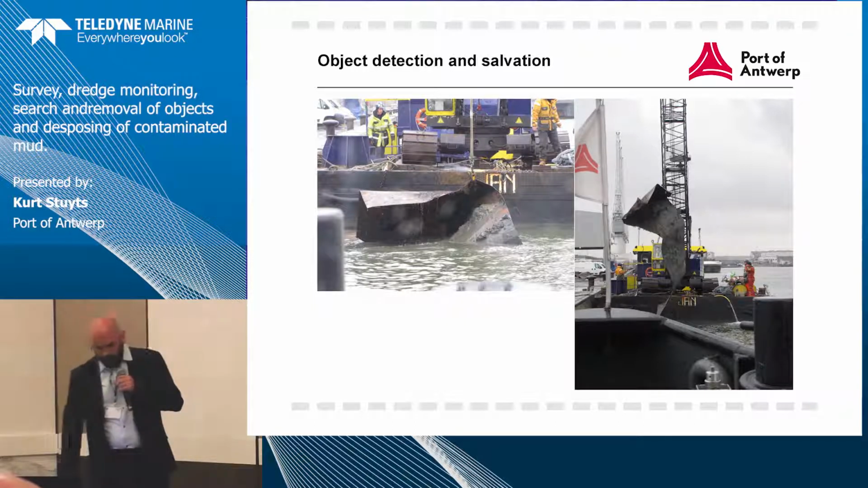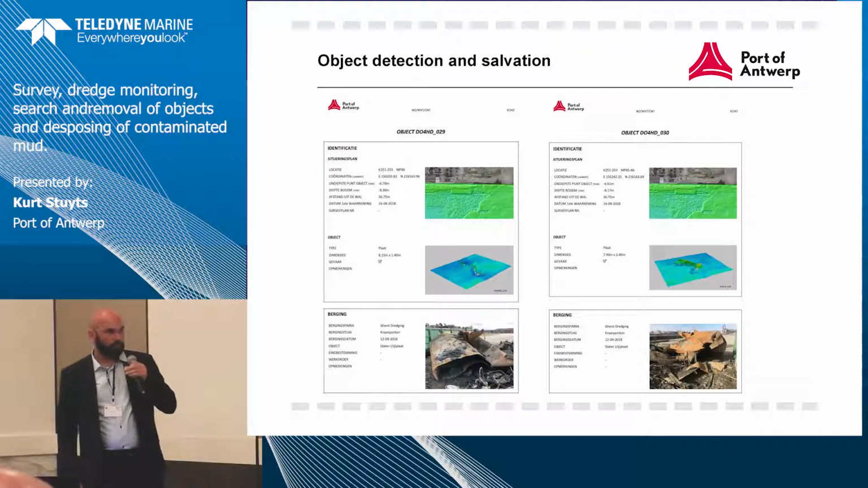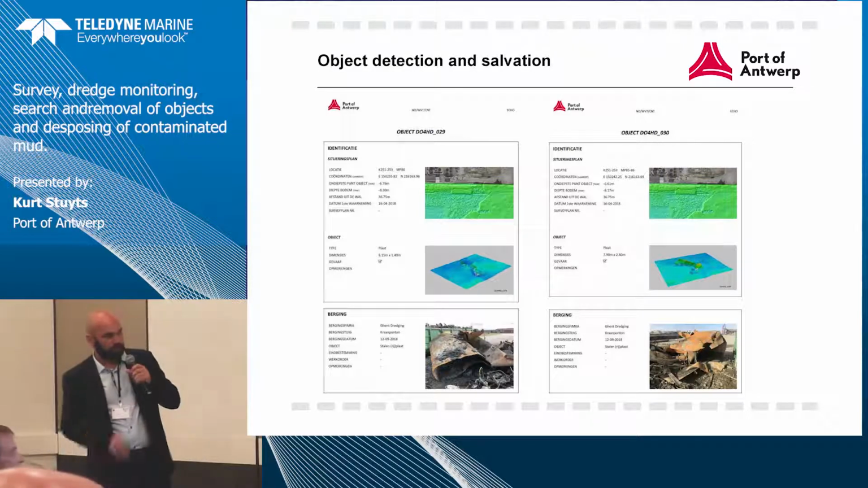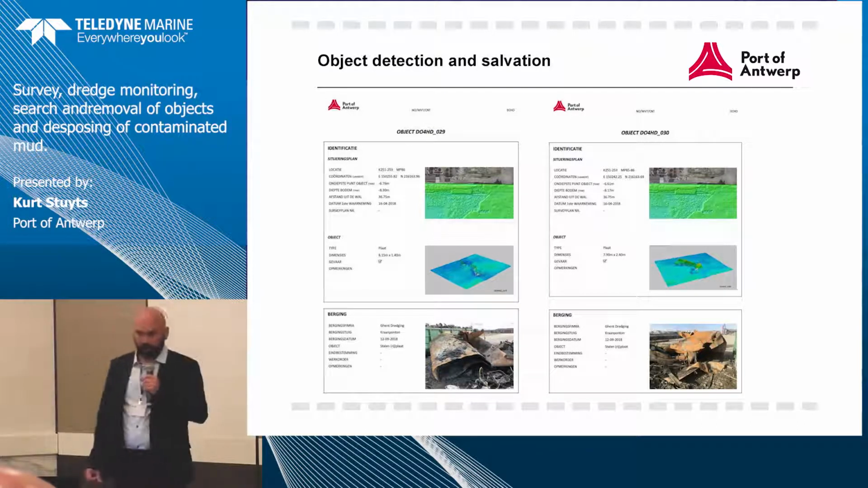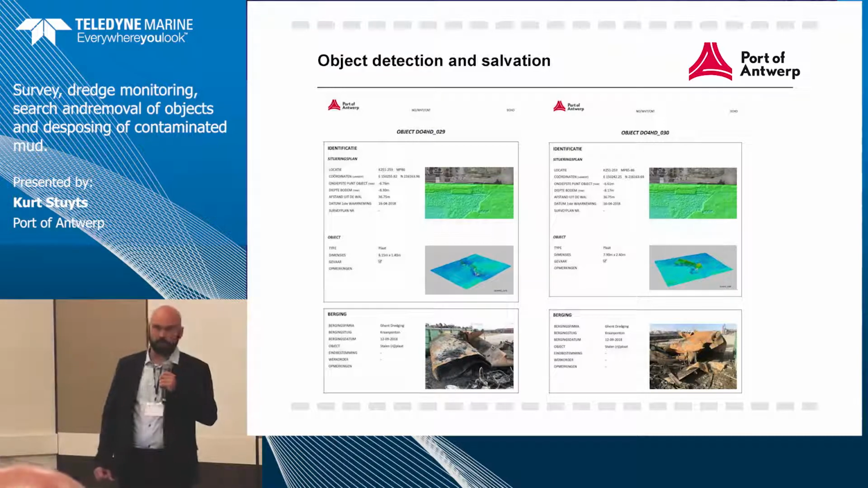Also, with everything we find, we make a data sheet of it. So first we find an object, we make a data sheet of where it is, and when we salvage it, we put it in the sheet so everything gets documented very well, what was on the seafloor. We took a lot out of this location, a lot of sheet pilings, a lot of iron sheets, iron tubings,